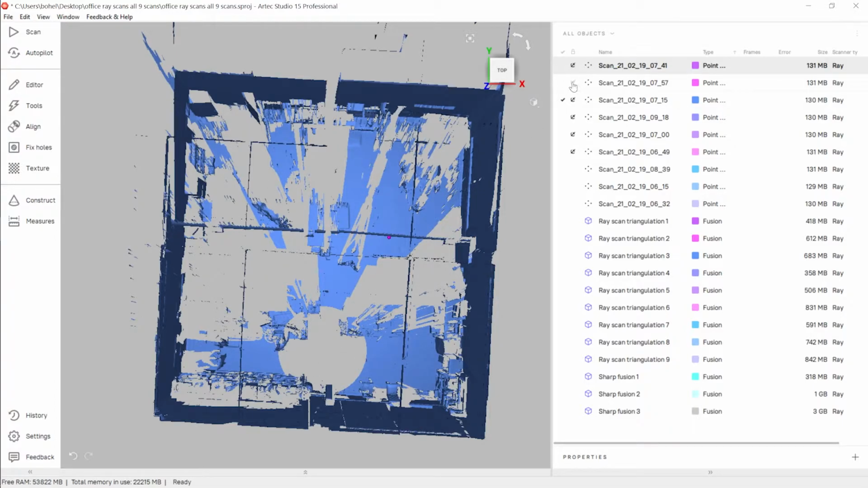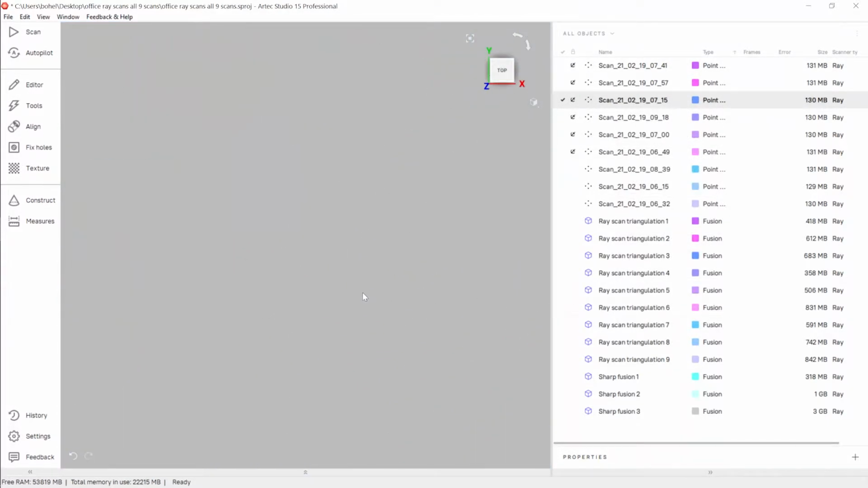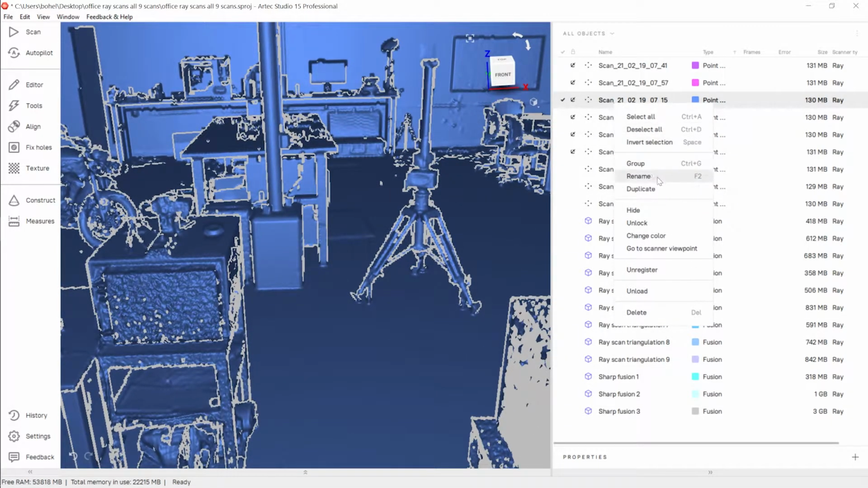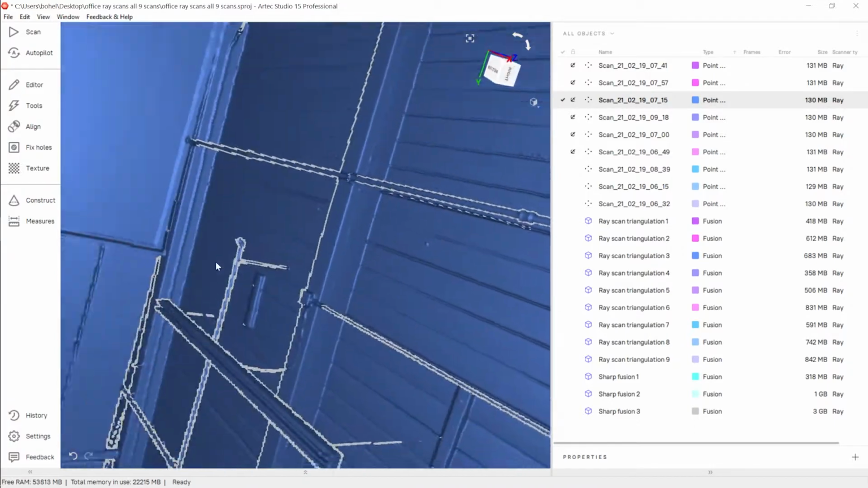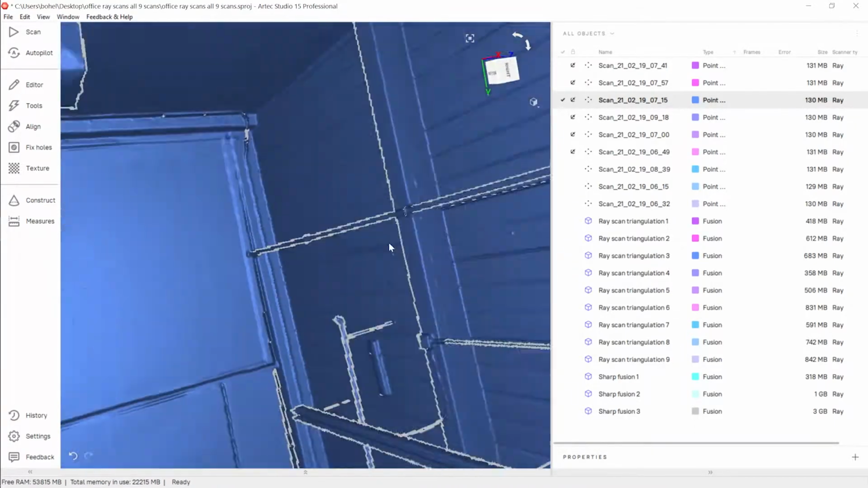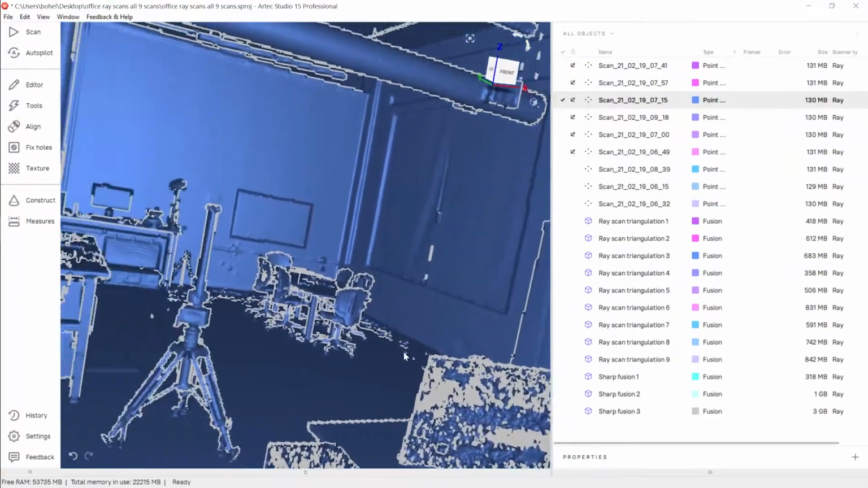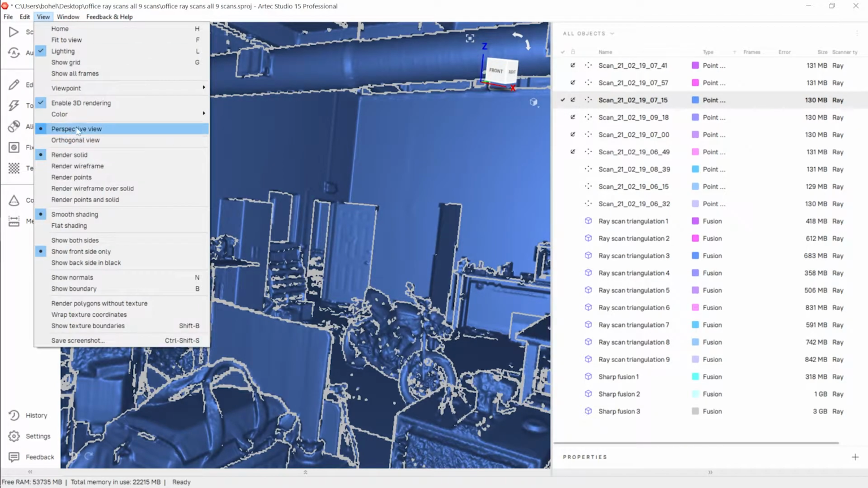Alternatively, you can right click on the scan and hit go to scanner viewpoint. That'll put your center of rotation at where the Ray was placed for that scan. It's kind of neat. You can then rotate your view around. Usually it takes a second to get oriented, but then you can look around the space from the point of view of the scanner. In this case, you do have to have perspective view turned on here in the view menu.